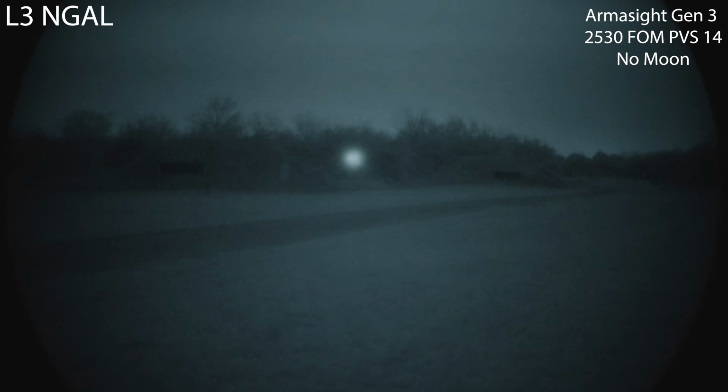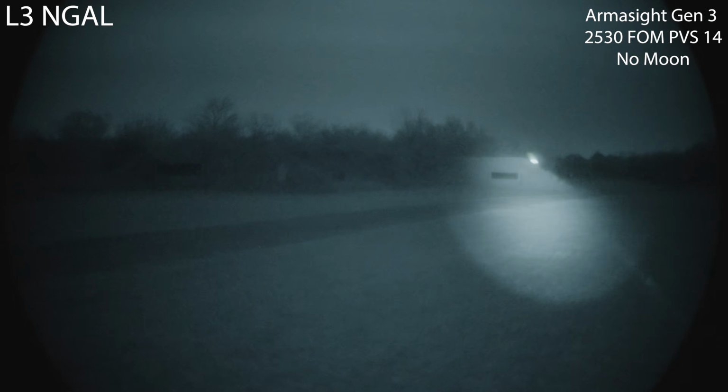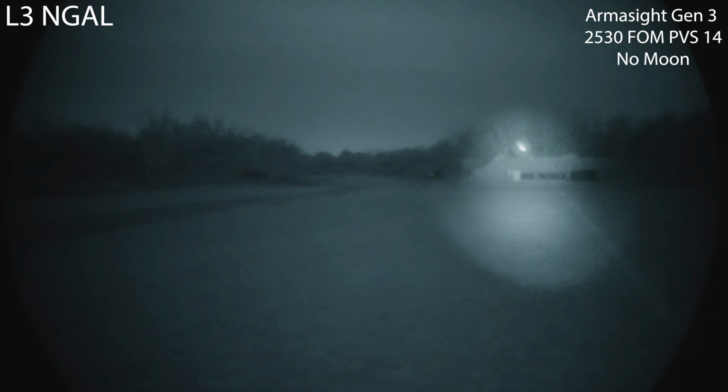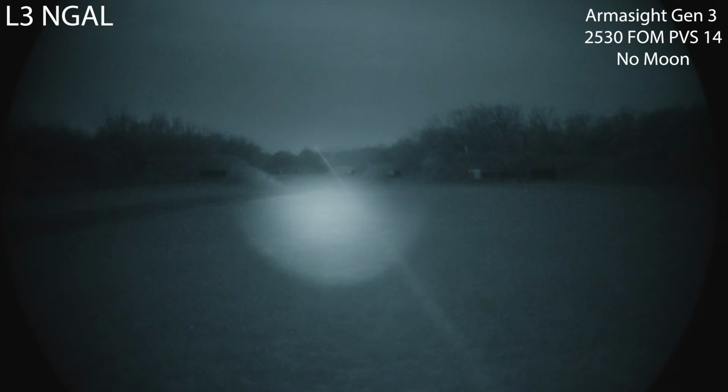Okay, so what I'm going to do now is I'm going to widen it again, and we're going to kick it over to dual high. So yeah, definitely super bright, as to be expected. Pretty much lights up the entire 500 yard range.